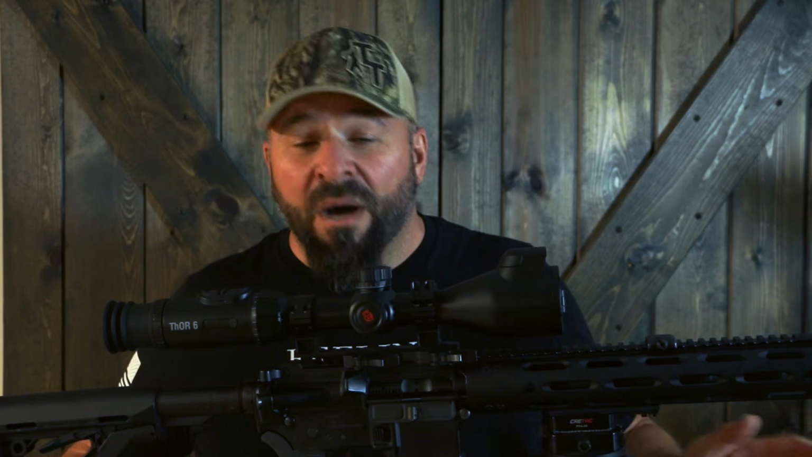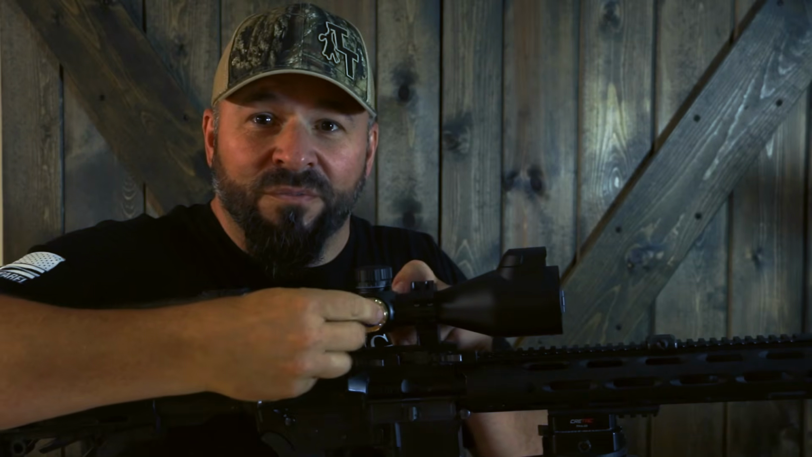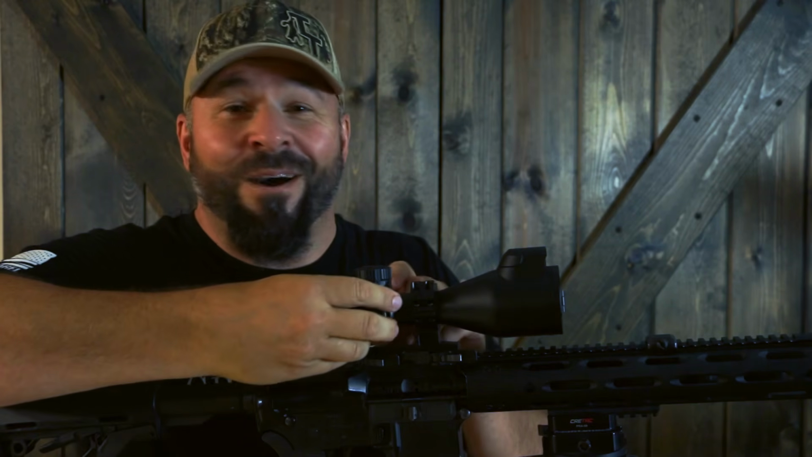And 3, is it gonna last all night long? I turned this thing on, took it outside and left it sit, and just shy of 9 hours was when it went out. But that doesn't have to happen either, because now you've got your 18650s that are swappable. So you've got an internal battery and you've got your 18650s. So if you run everything out, swap that bad boy out and you just keep on going. 9 hours is not the limit.